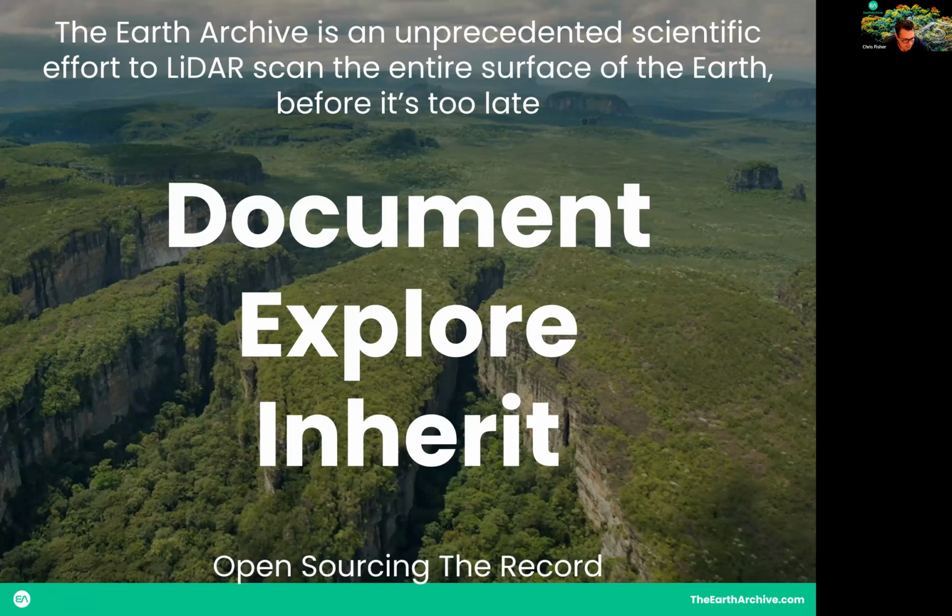So back to the Earth Archive. Basically, my experience in Honduras, my experience being dropped into this pristine place, my experience understanding how it changed significantly just in the six or eight months from the time we first went there to the time we went back to excavate those materials.